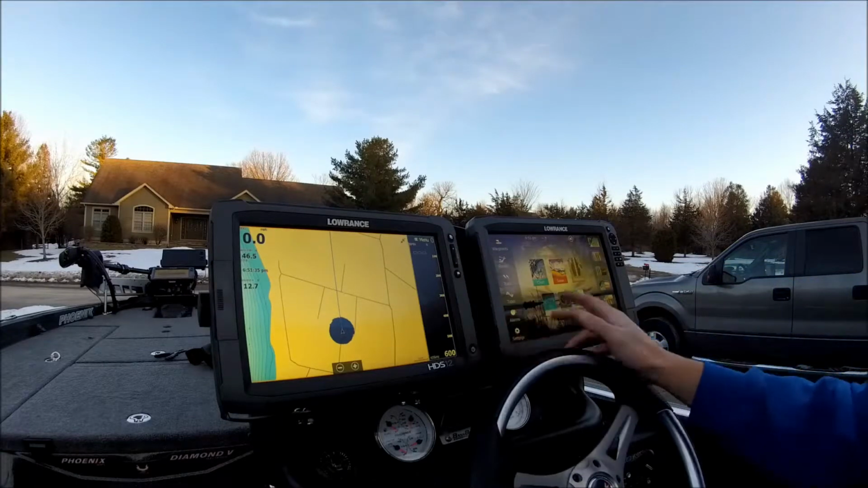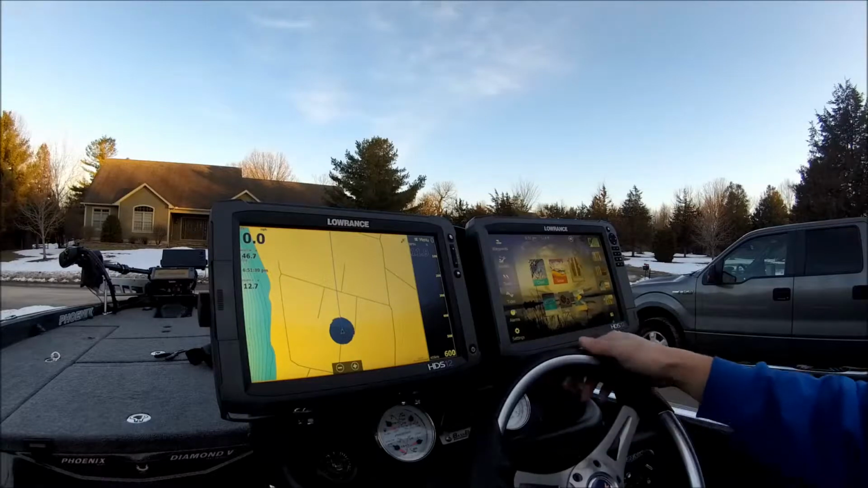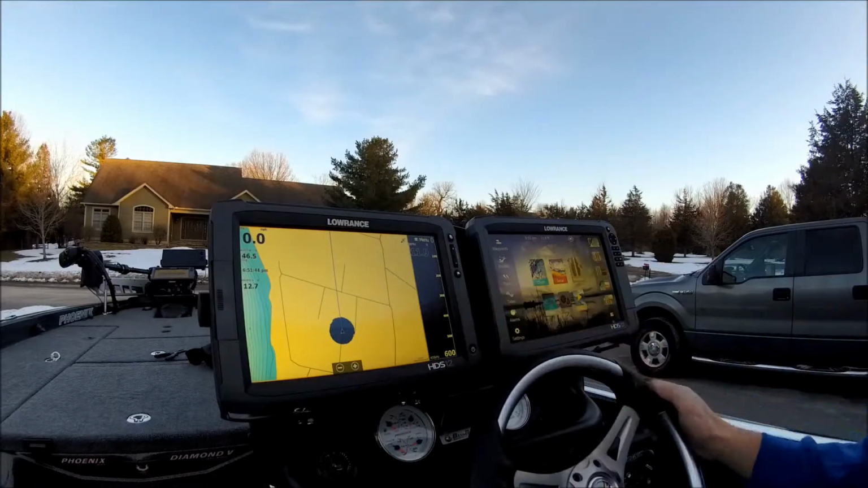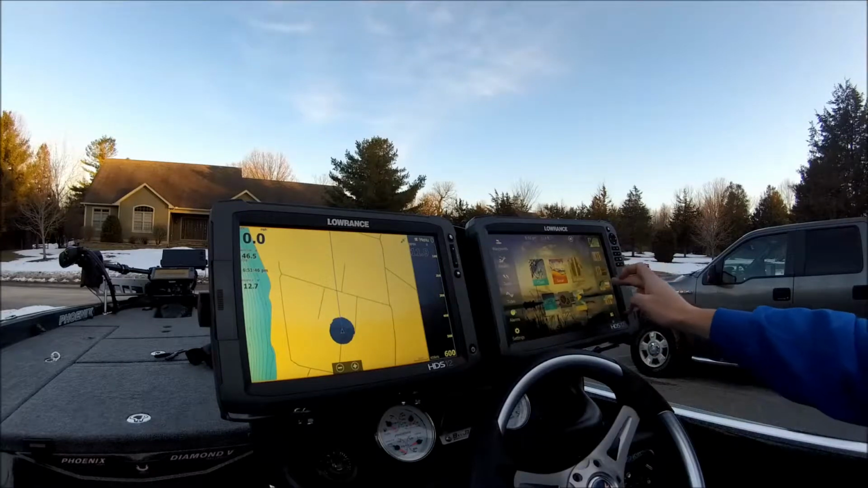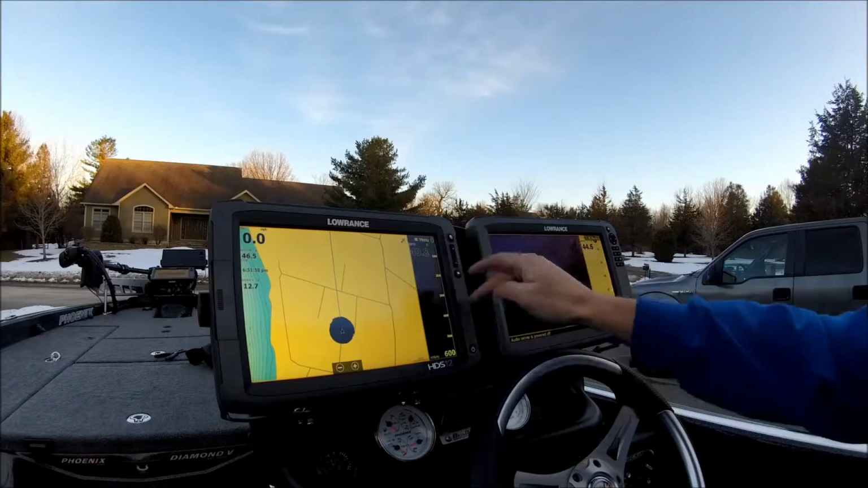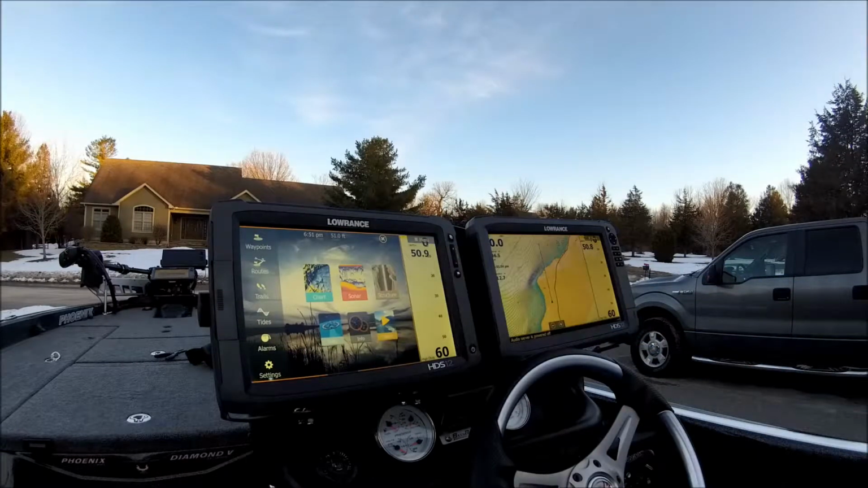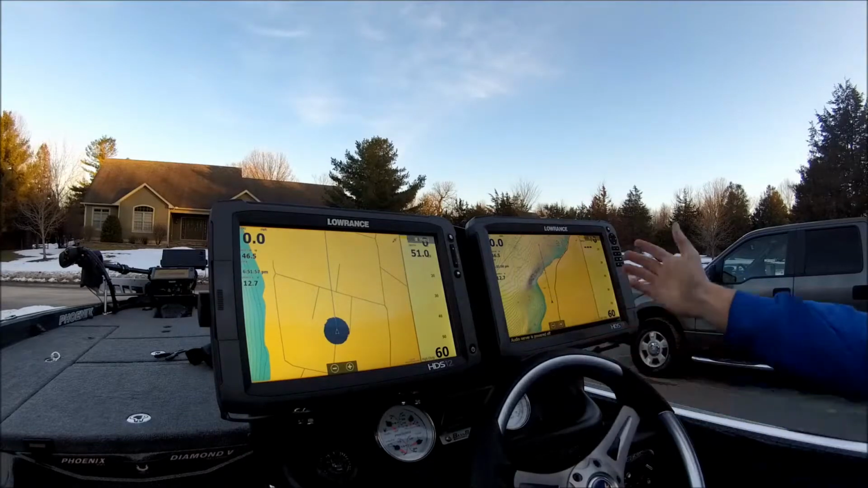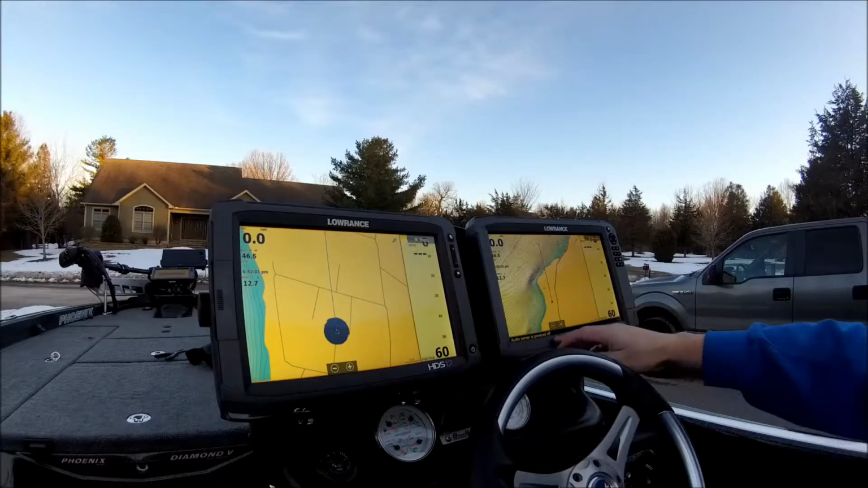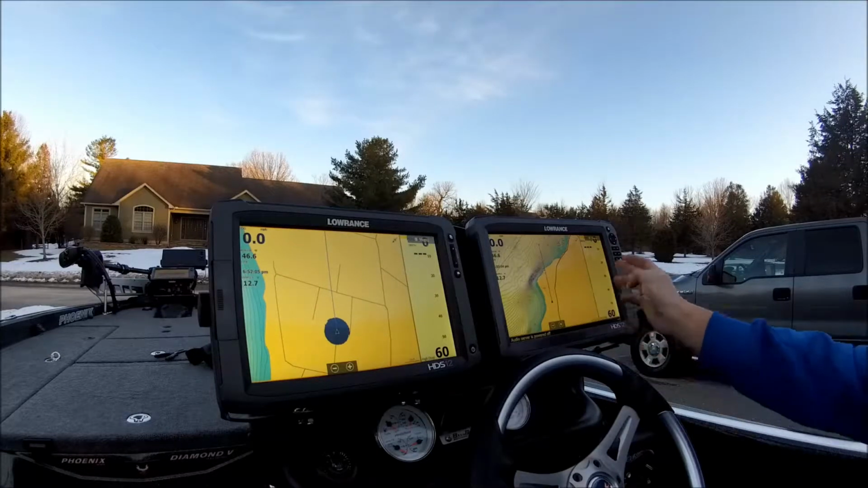If I'm fishing a tournament and I don't need to be running both graphs, it's a lot easier and quicker to just put one unit in standby, turned off. I'll just run this screen, which is the same exact screen setup as my Gen 2 unit over here. I've got my data overlay on this screen now. I have depth. I'm running my Sonic Hub off the Gen 3 unit also, and of course just mapping and sonar.